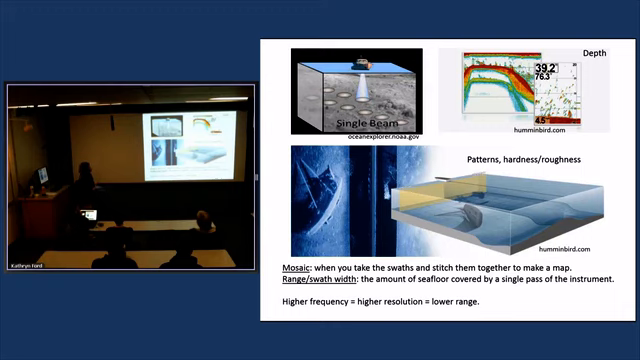A couple of words I use a lot. Mosaic is when you take swaths from your side scan and stitch them together to make a map. And the range, or the swath width, is the amount of seafloor covered by a single pass of the instrument. And when you operate at higher frequencies, you get higher resolution and lower range.